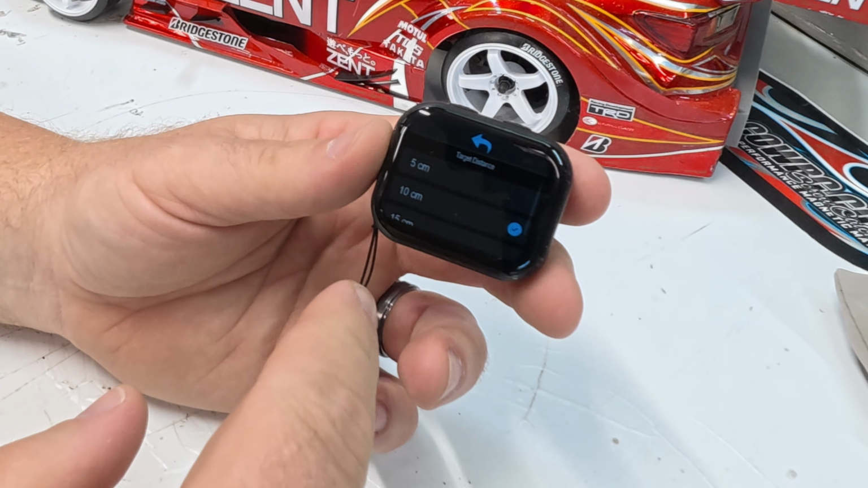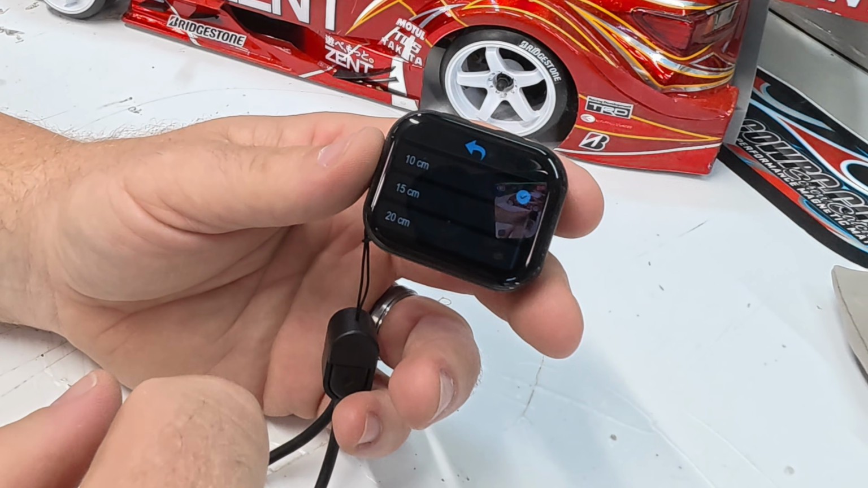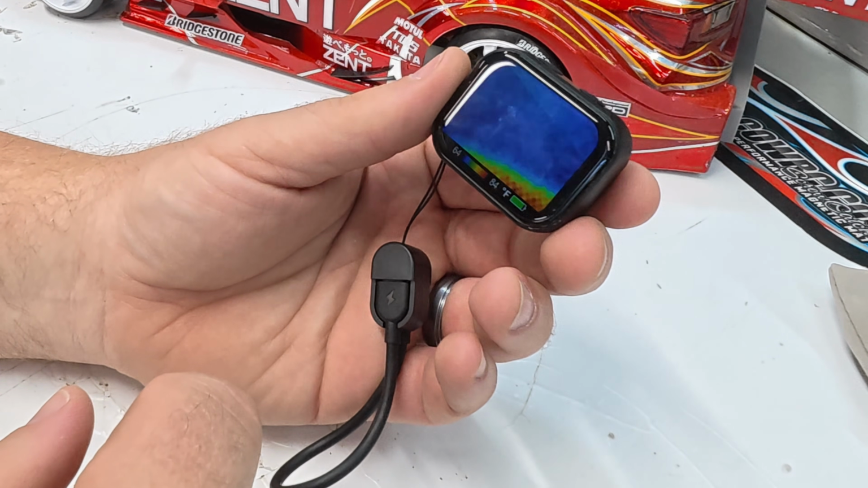Then you can also set it for target distance. Like this one is currently set at 10 centimeters, but you have from 5 centimeters all the way up to 20 centimeters. Really, I think that's probably about all you'd have to do before you come out and give it a shot.